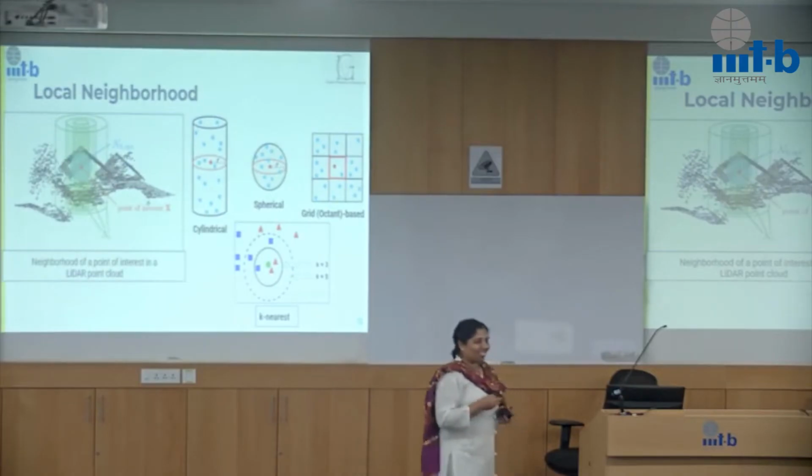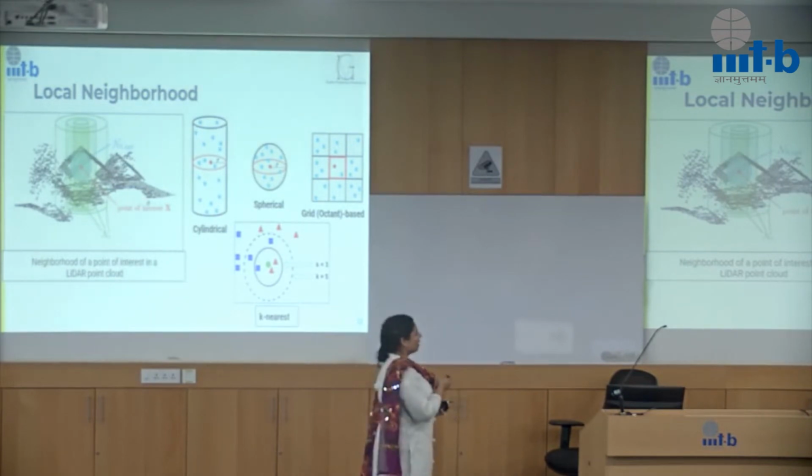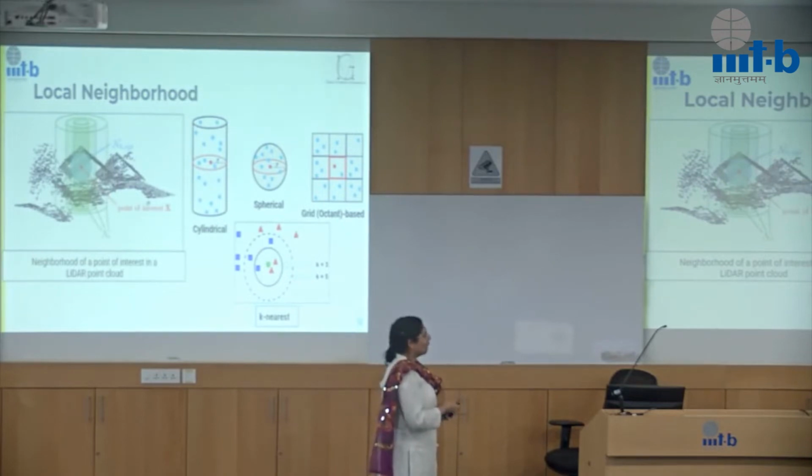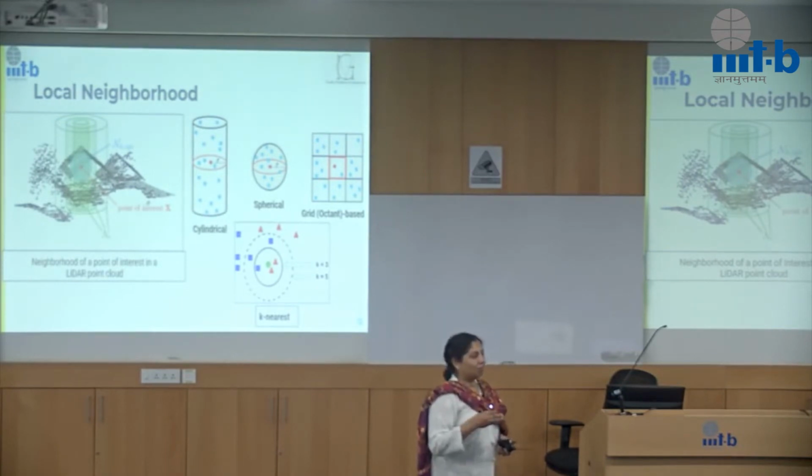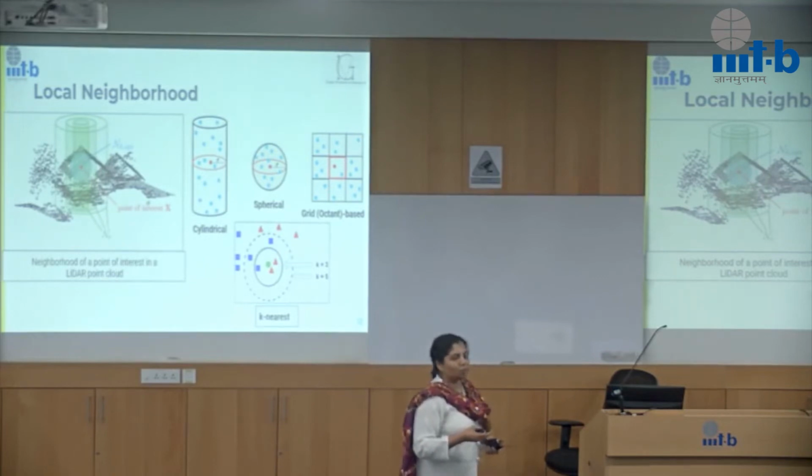Just to make our life more interesting, we can choose cylindrical neighborhoods, we can choose spherical neighborhoods, we can choose grid or octant or octree based neighborhoods, and we can also have k nearest neighborhoods. Depending on what you choose to be a good metric for your local neighborhood, you can choose.